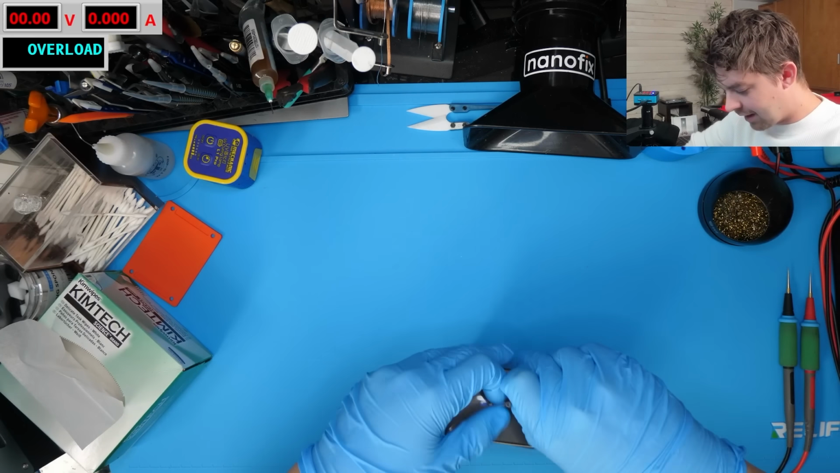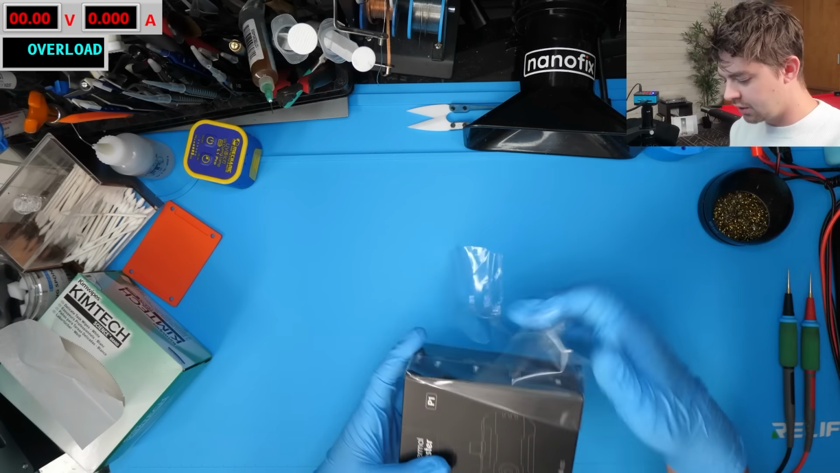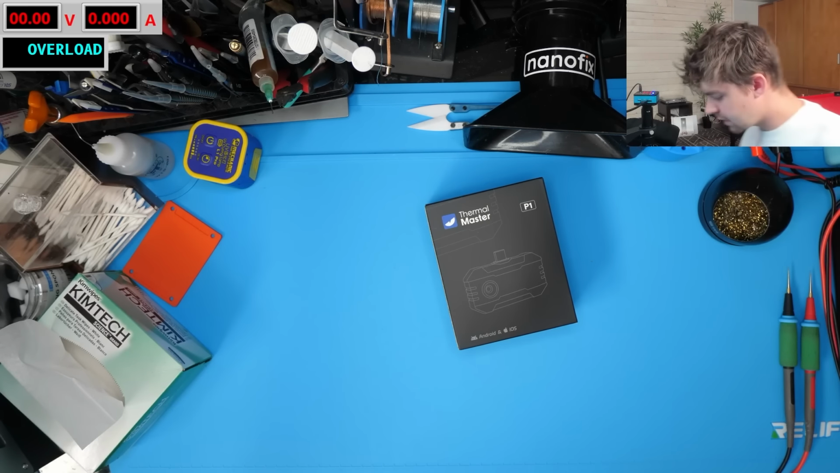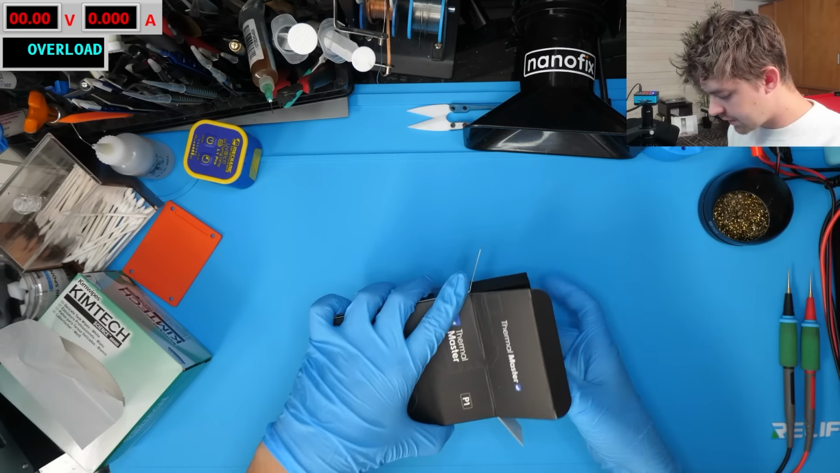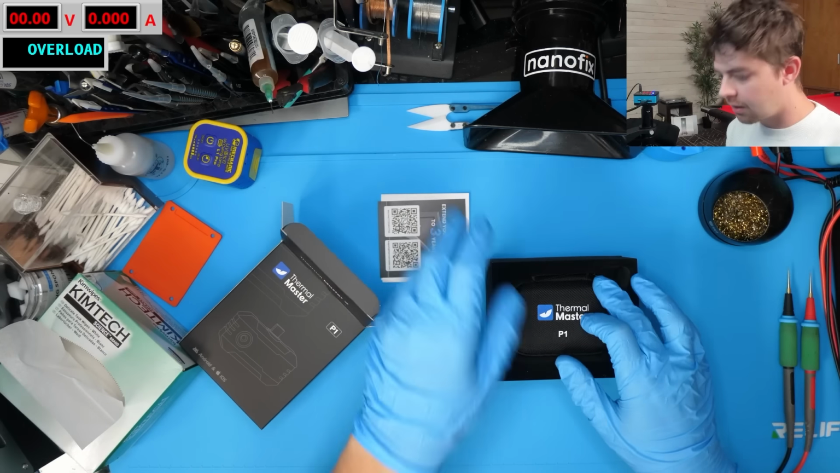I don't know if you guys can tell, but I'm just super hyped that there are now options for people who don't want to spend $300 on a thermal camera. Let's see what this comes with. So we've got nice little padded packaging here. And I'm really glad it comes with a hard case.